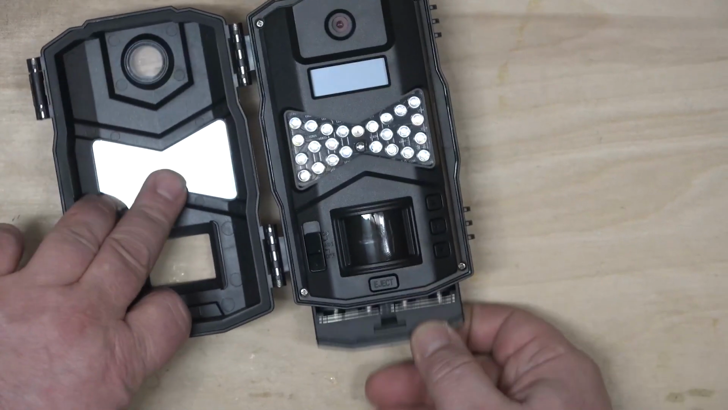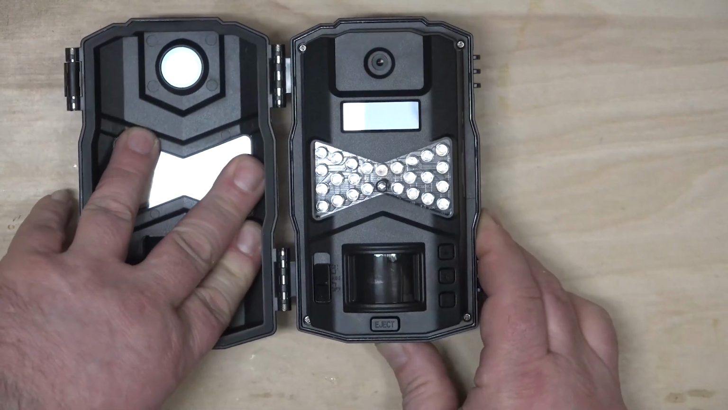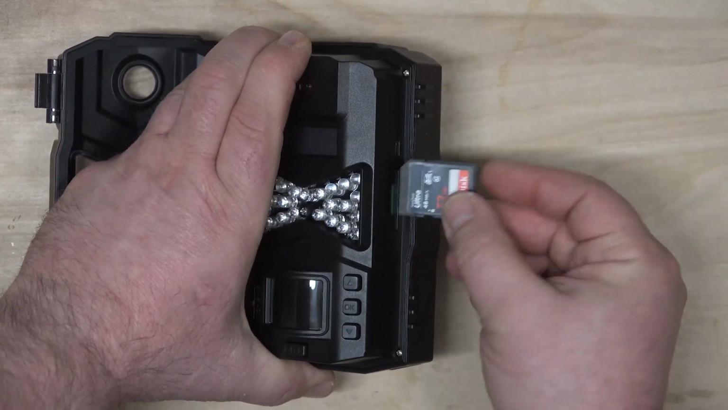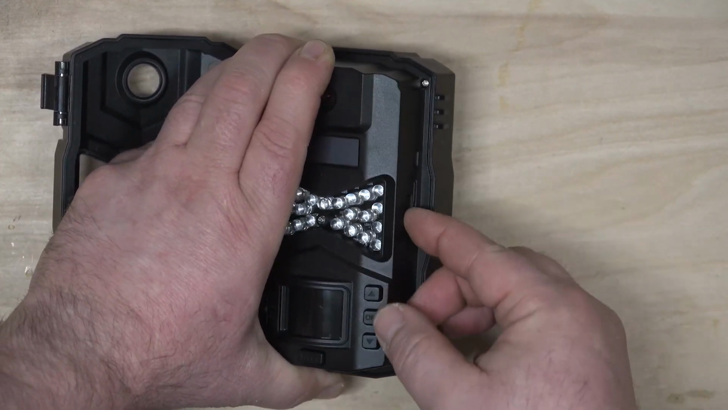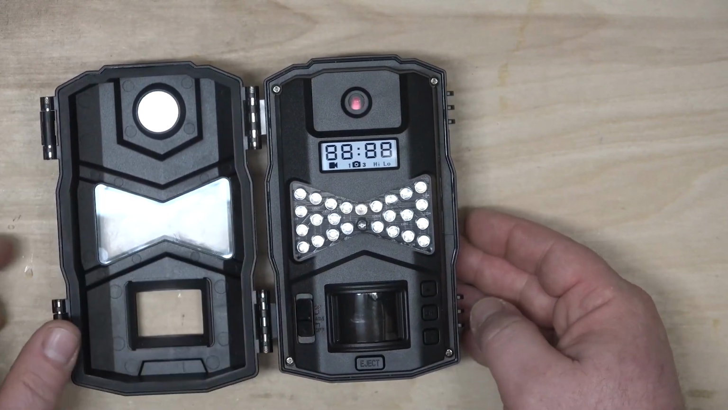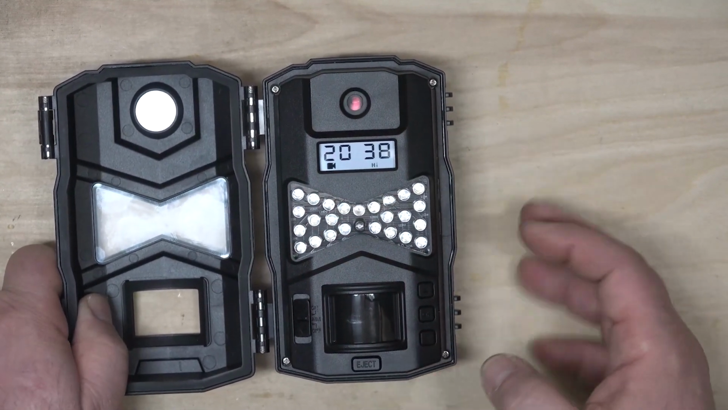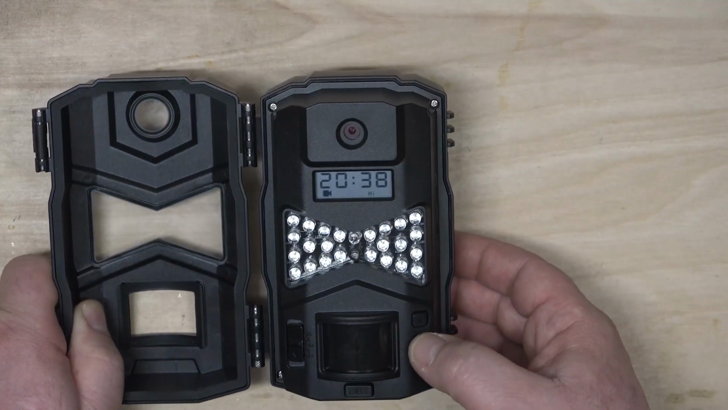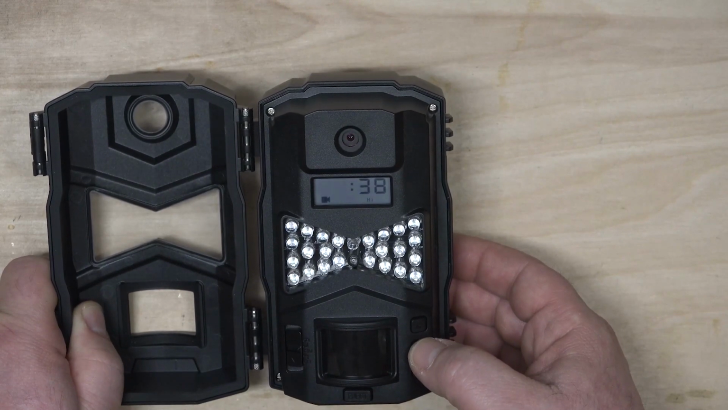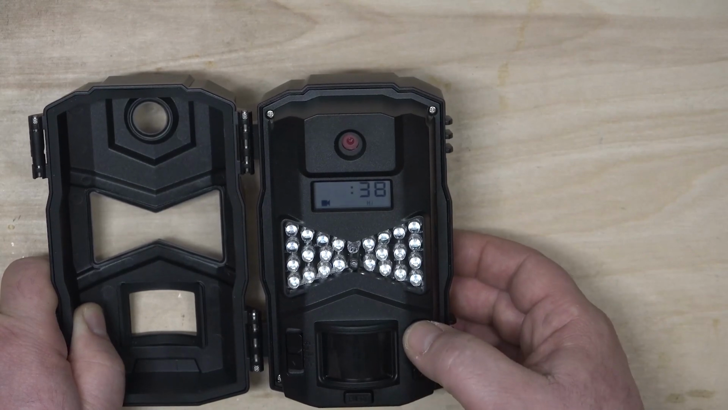Okay, we've got the batteries loaded up. You will press them in there until you hear it click. On the side, we will load our SD card label up until you hear it click, and then we're going to turn our switch to the aim mode, which is the setup mode. You'll see the red light flash a little bit. We're going to hit the OK button here, and then the time is going to start flashing. That's the hour. This is a 24-hour clock. You can hit the up or down button to adjust it.